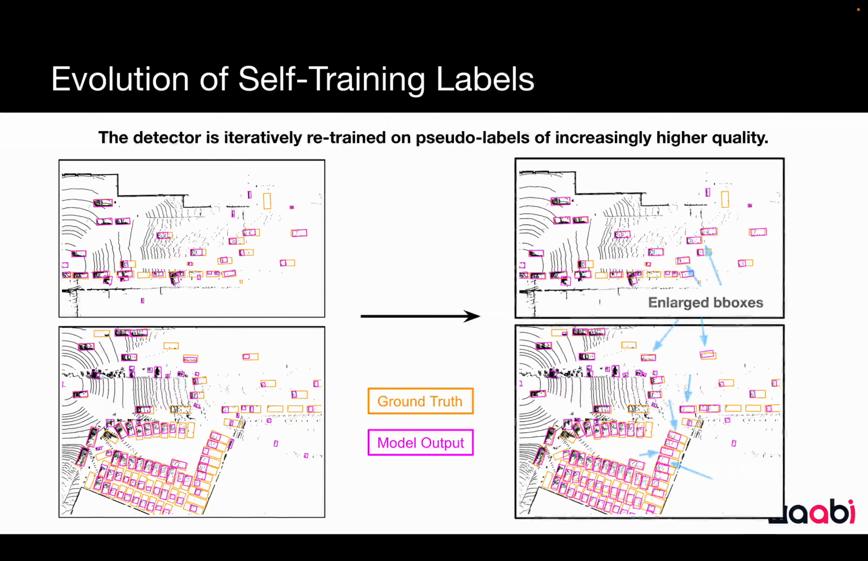Therefore, our Oyster framework constructs an object discovery loop where the detector is iteratively retrained on pseudolabels of increasingly higher quality as self-training goes on.